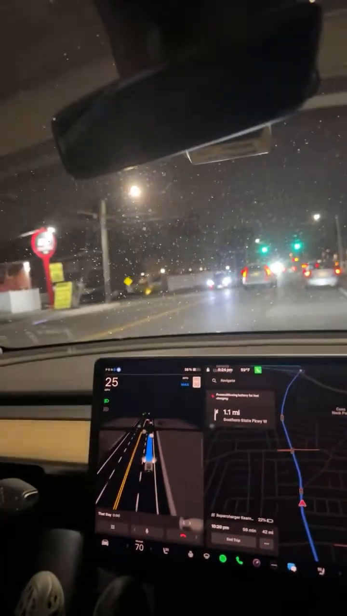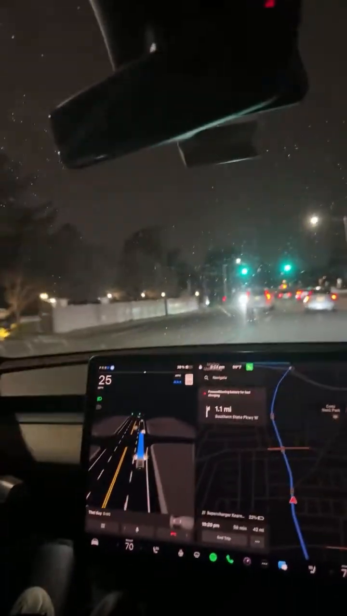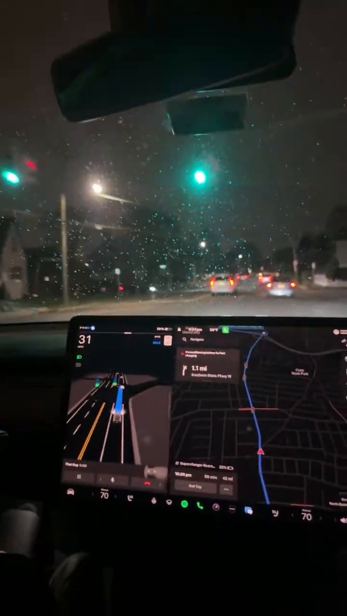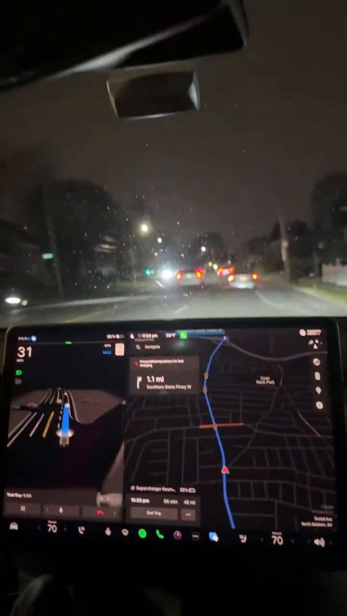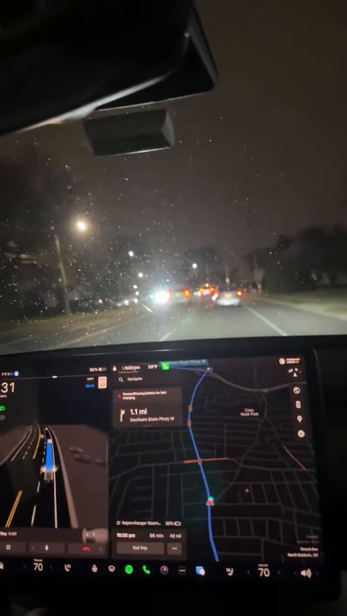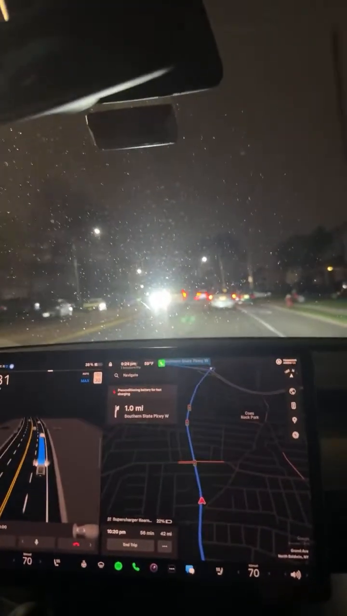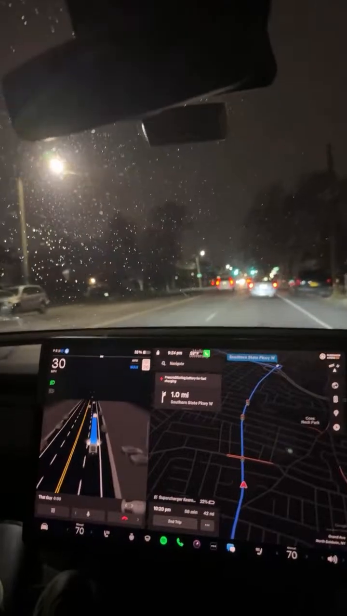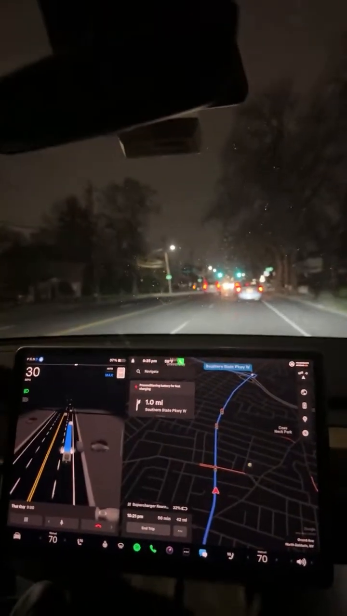This FSD though, it looks much better at nighttime. I wish there was like a dark mode for the daytime as well because it's easy on the eyes. It's great. For the most part, it's pretty good.